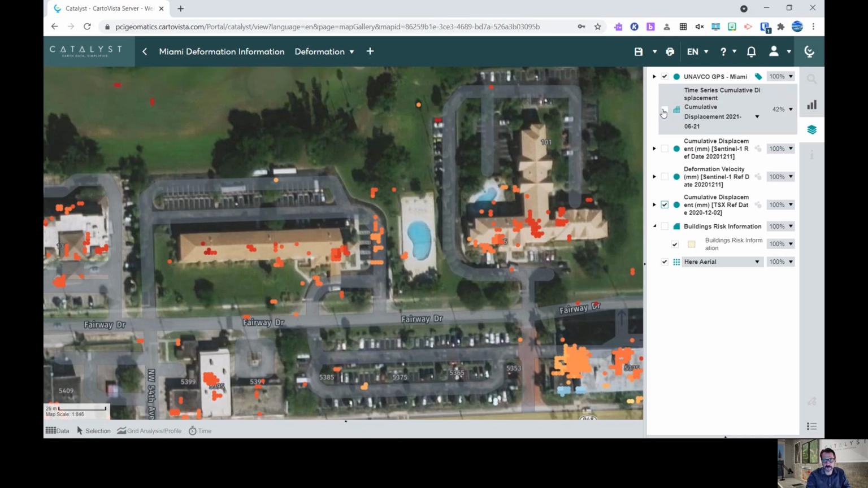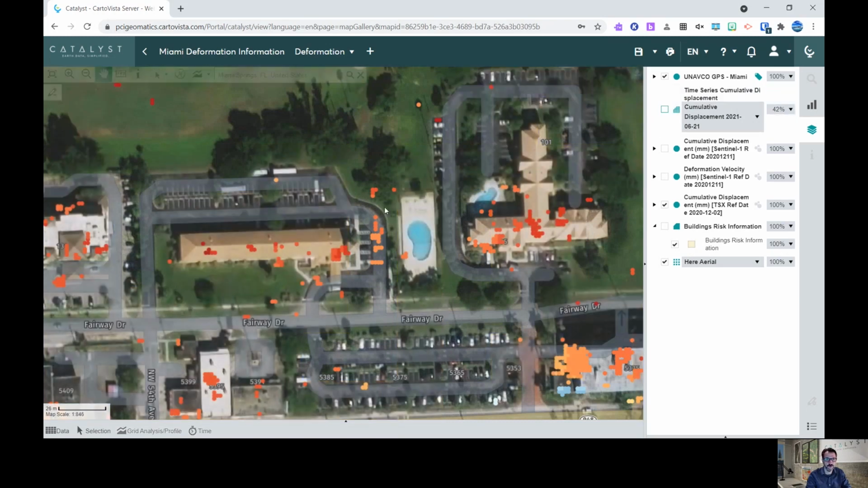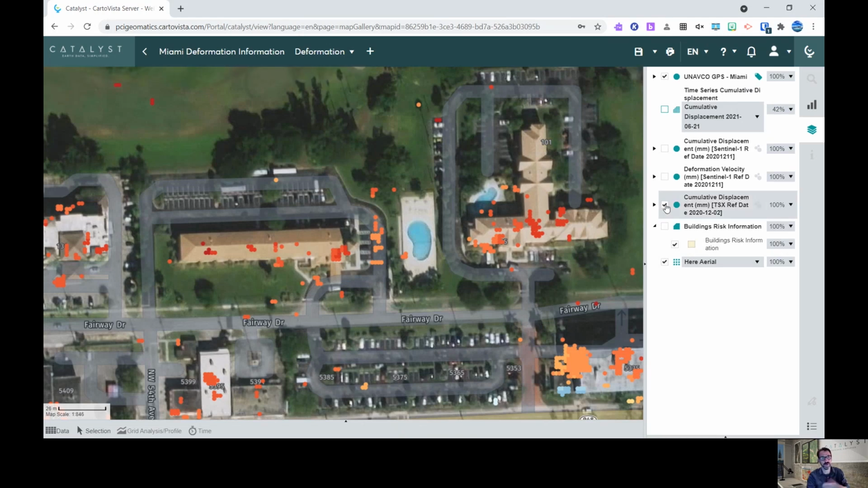What I can also do is compare the values. So if I hover my mouse over the Sentinel-1 derived information, which is lower resolution but does provide me information, I'm getting a value of about -47 over that particular location. And then if I hover over some of the points that are derived from the TerraSAR-X data, you can see that I'm getting very similar measurements, around -40 millimeters of displacement over time. So this interface is very easy to use. You can see that we can turn layers on and off and query the data and export the data if we want to.